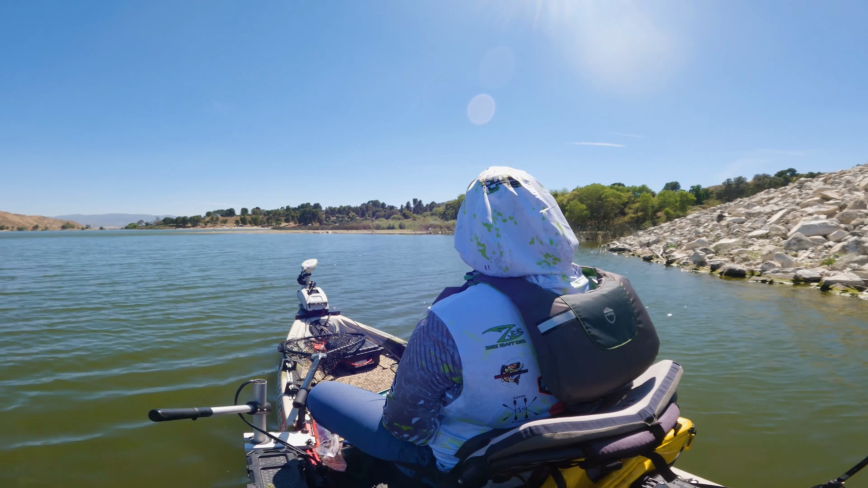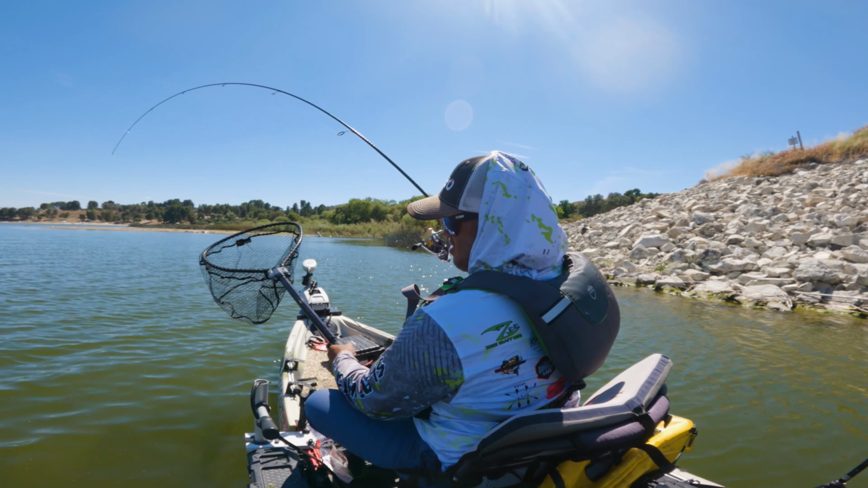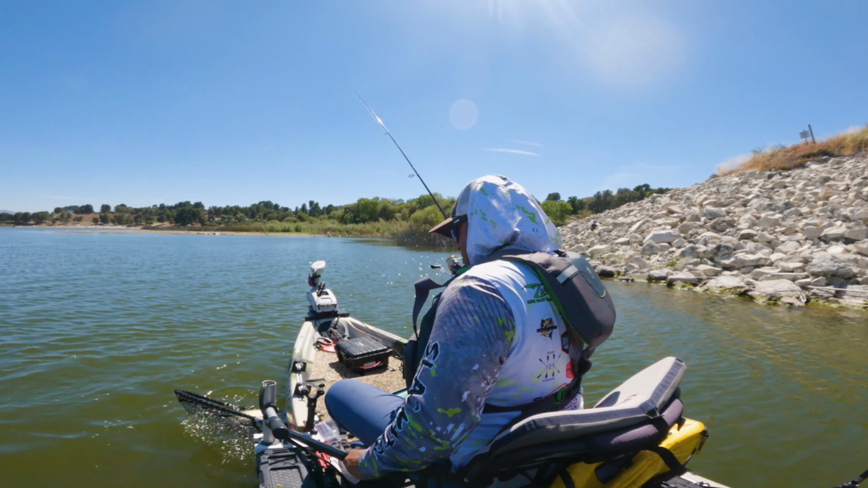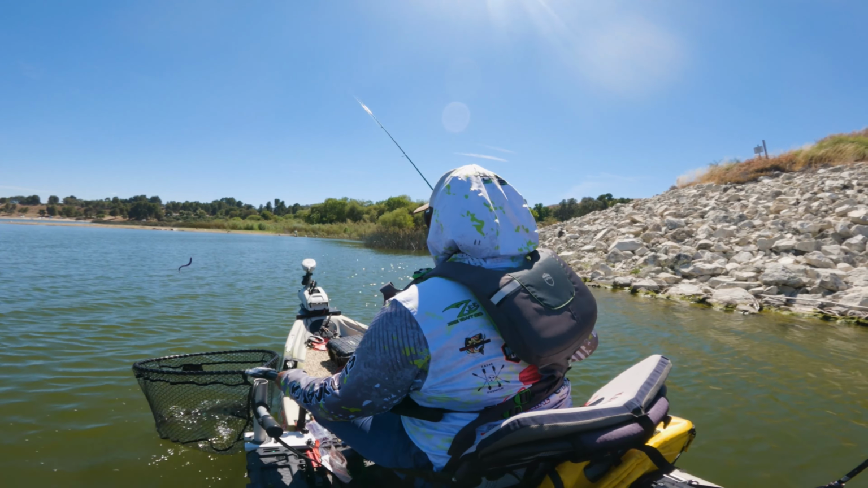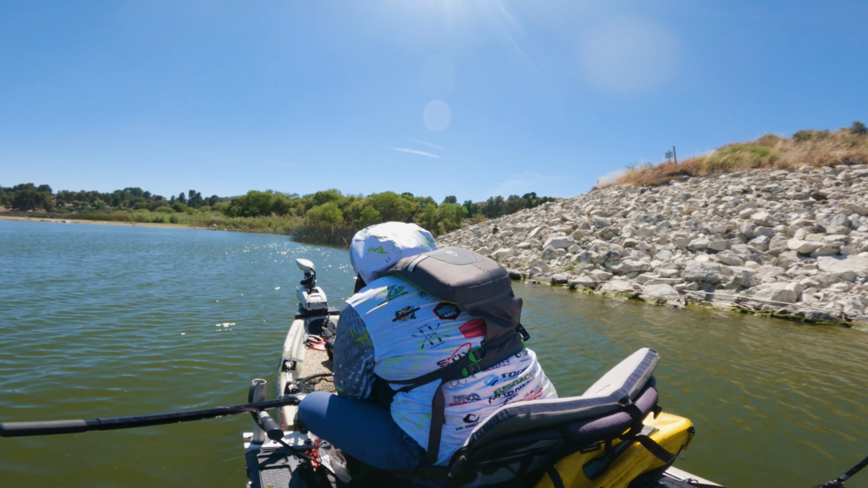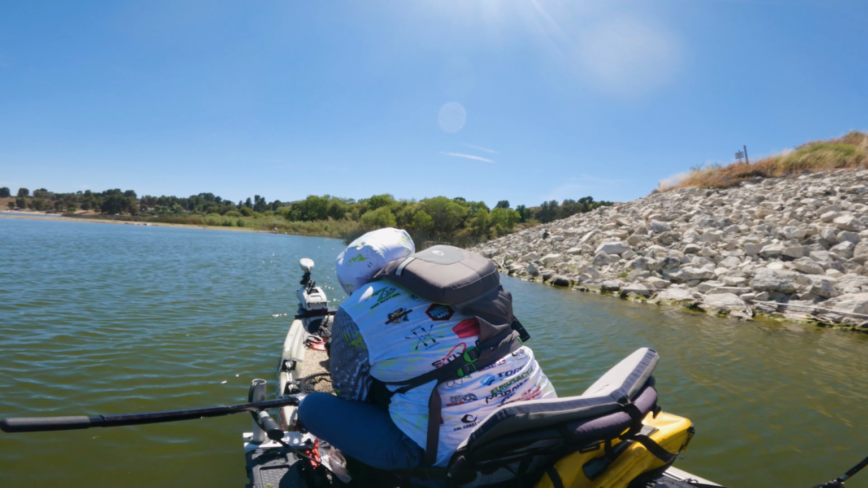There we go. That should cull for sure. Oh yeah, that's a good fish. Healthy fish. That's a healthy fish. Never, ever, ever want to leave a spot just because you caught two small ones. Doesn't mean there's not a big one in the school.